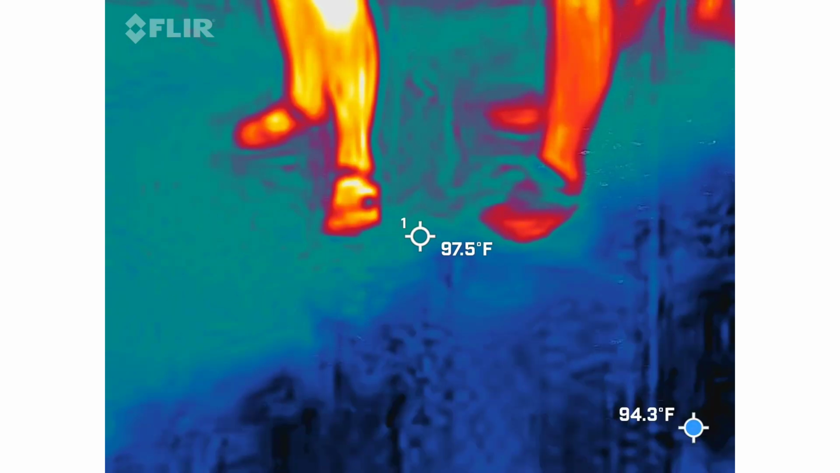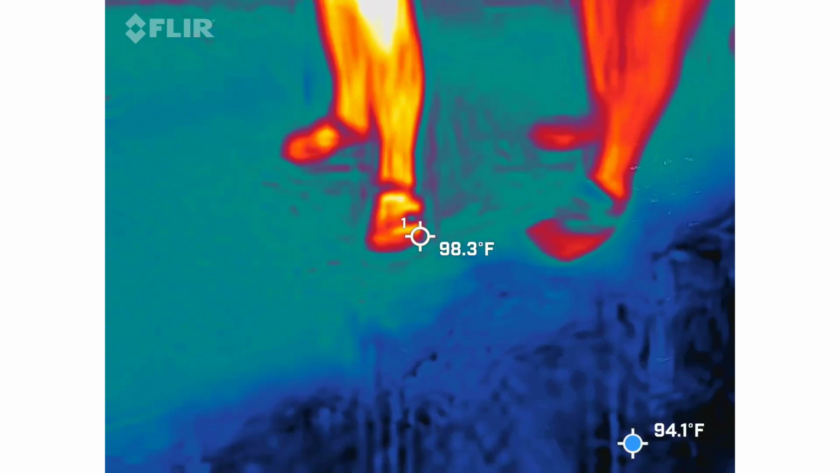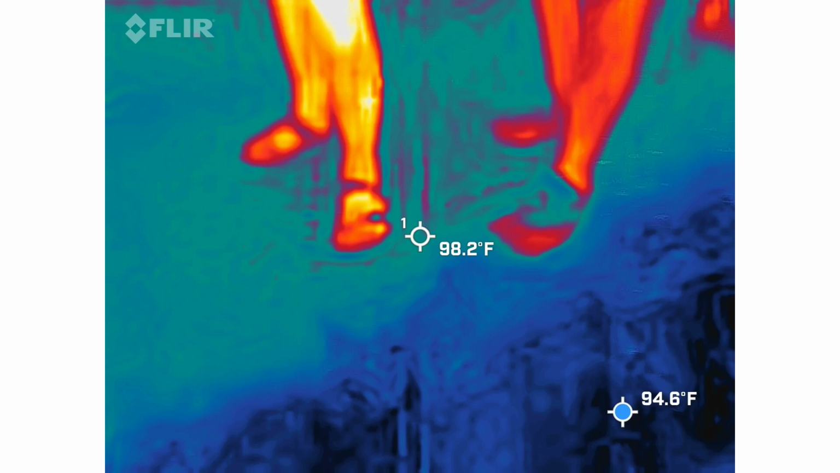All right. So you said you've been around some of this equipment before. Have you ever been around a millimeter before? It's been a long time.